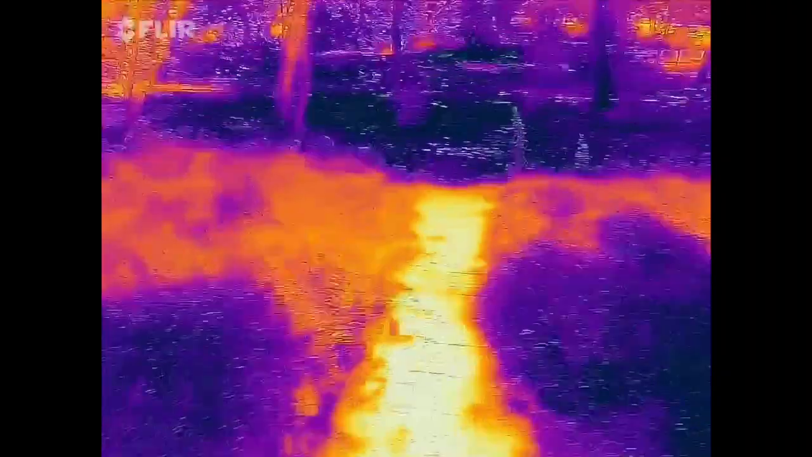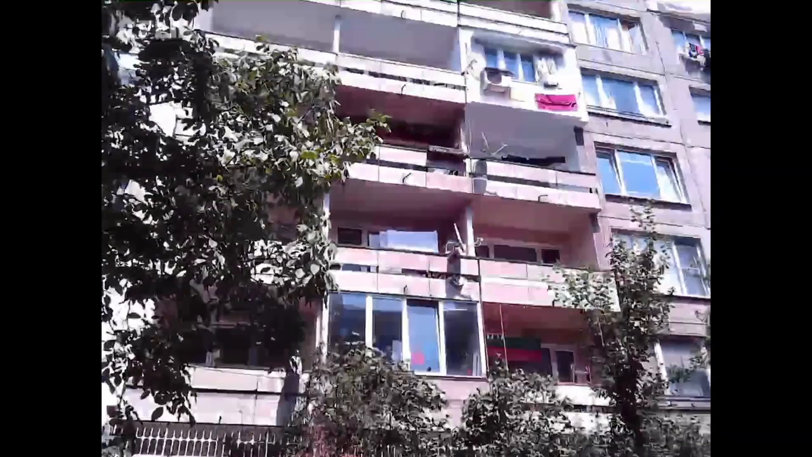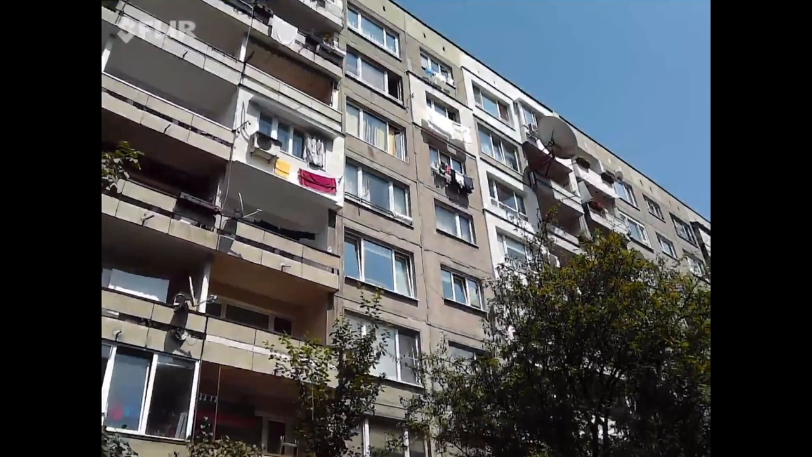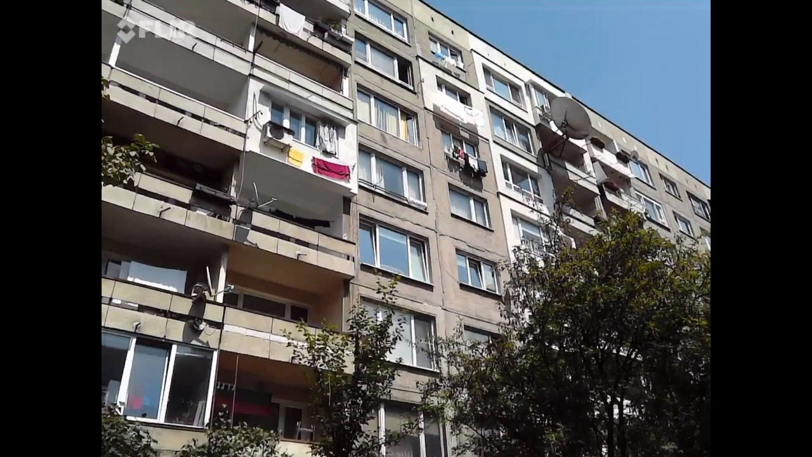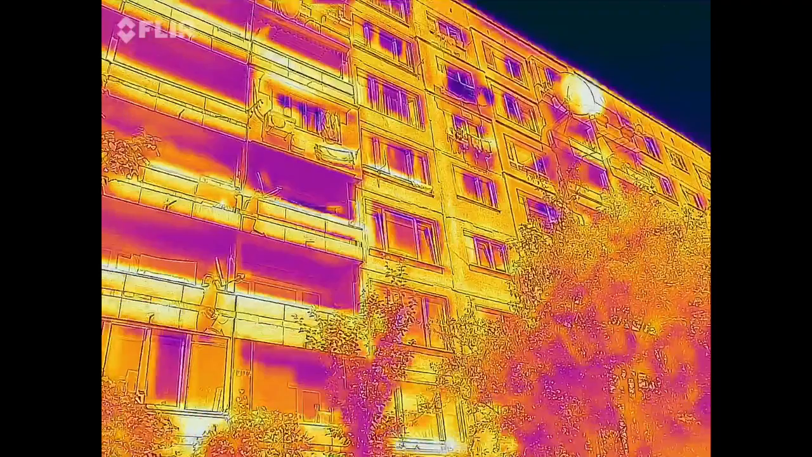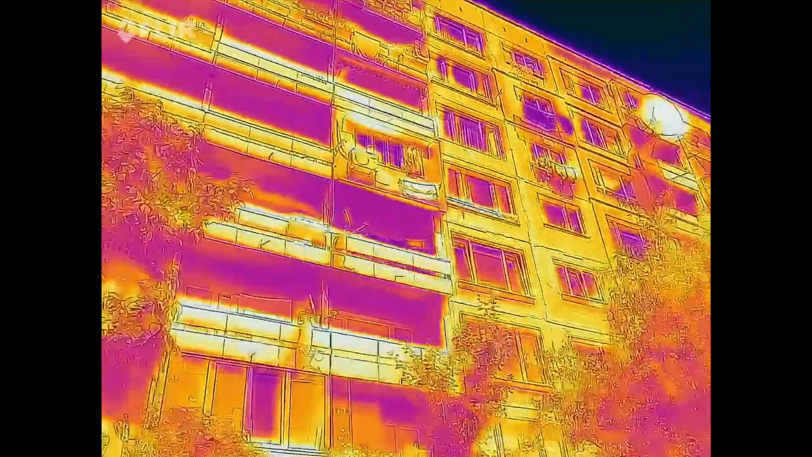Oh, and there is a huge block right in front of me. I'm going to show it to you without the thermal view first. This one. And let's see if we can find out something interesting in thermal mode. Nice.